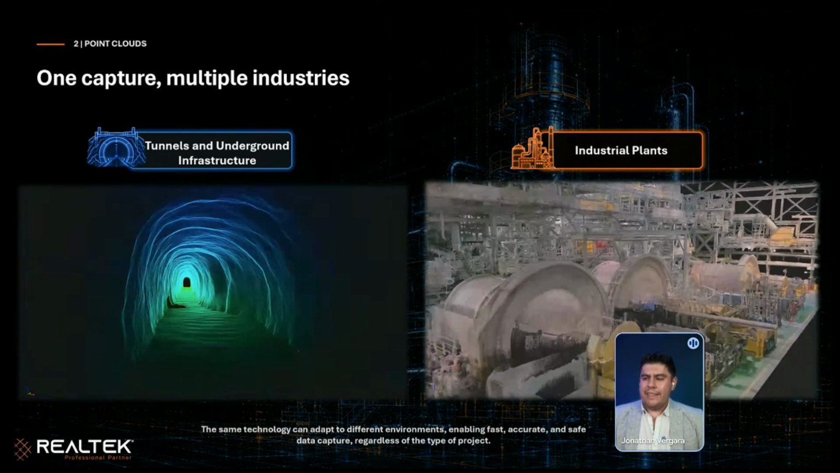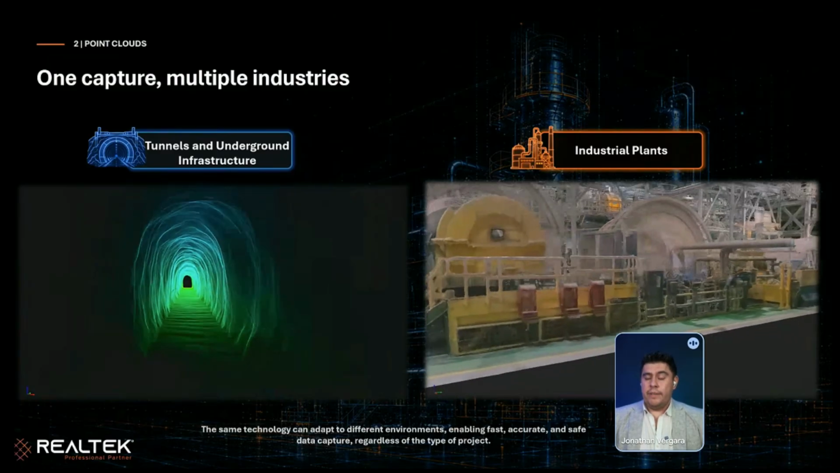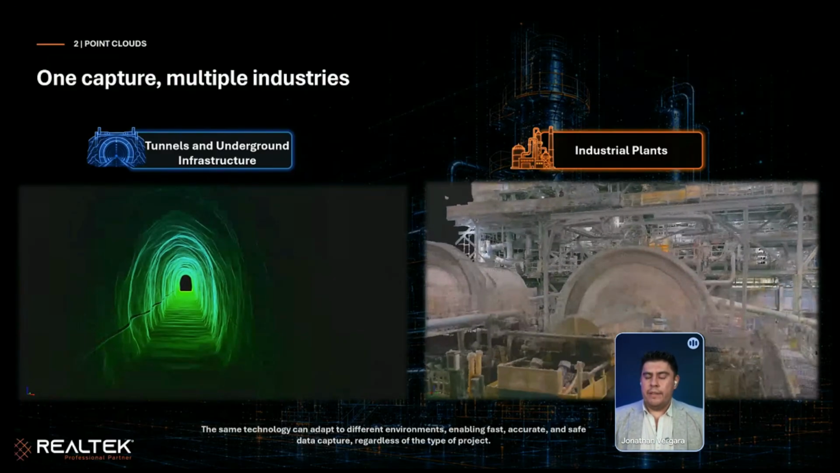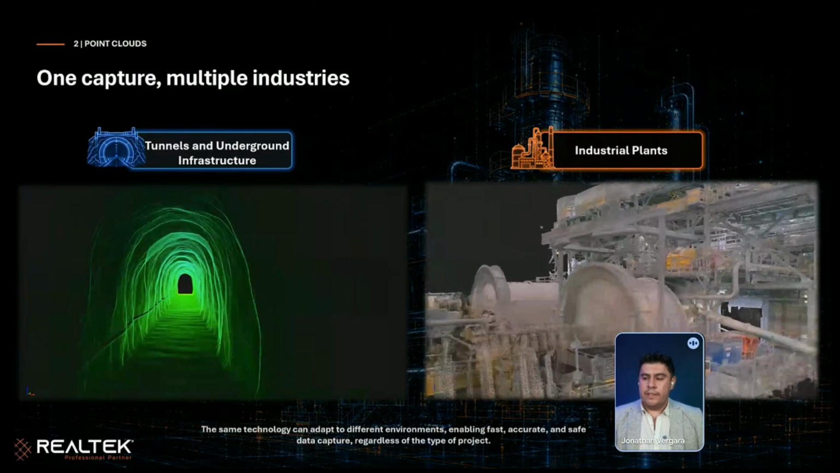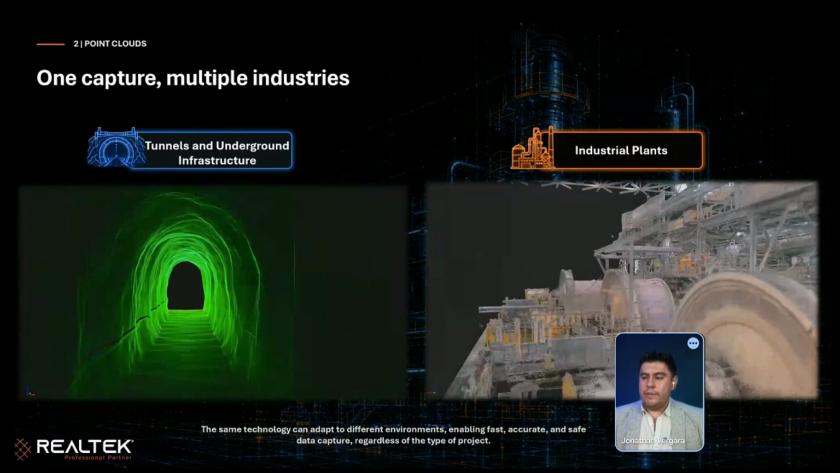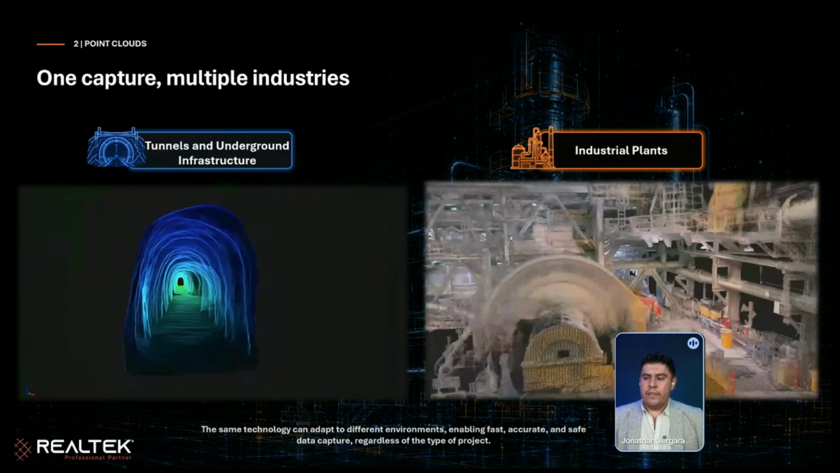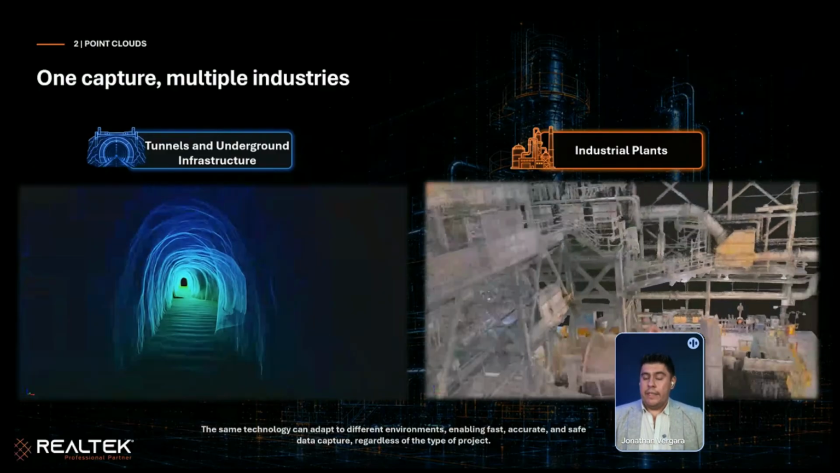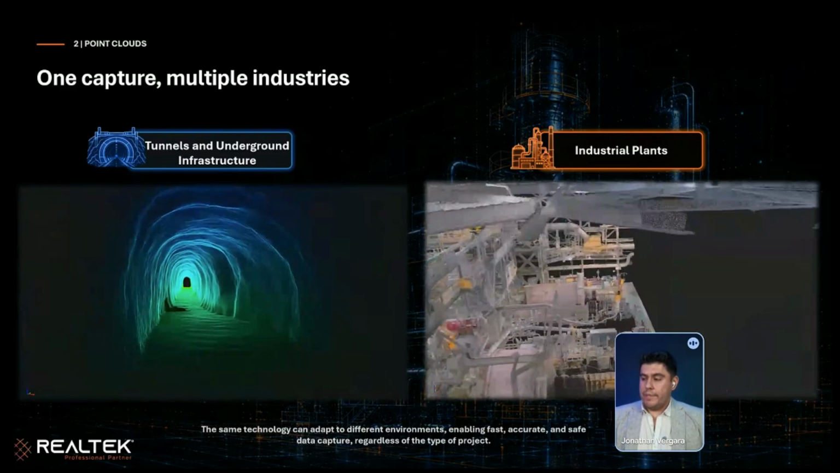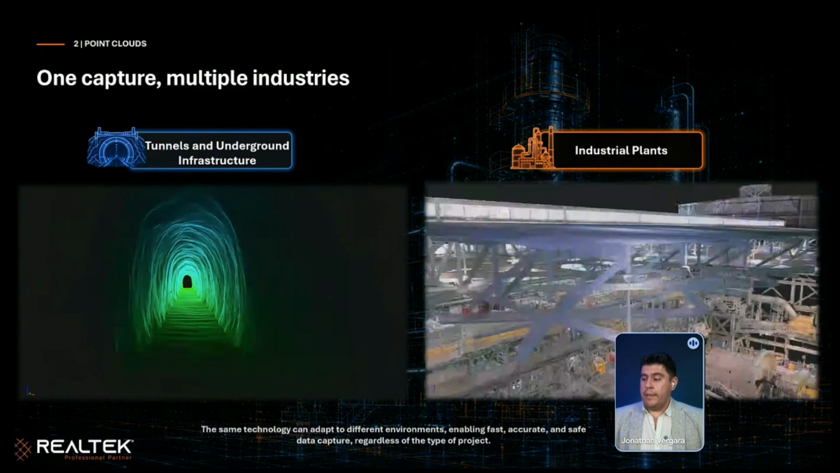So that is very, very fast, and the size of the file maybe is too much, but compared with terrestrial laser scanning it is not too much. Actually, the same kind of work with terrestrial laser scanning is double in everything. And the most common work here in Chile is industrial mining plants.